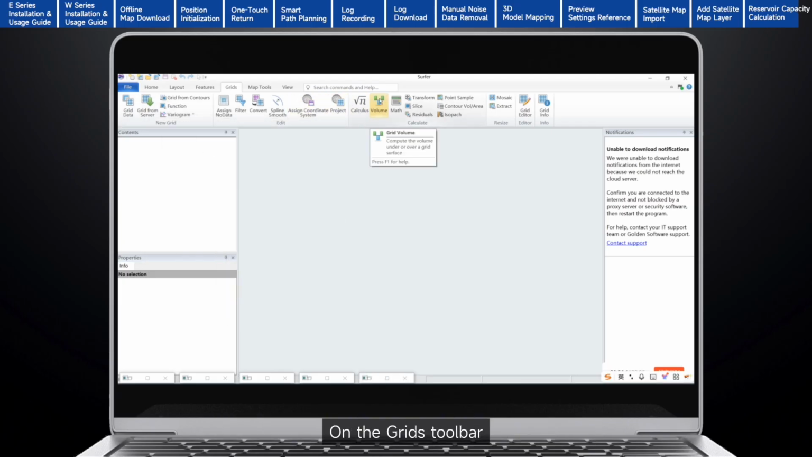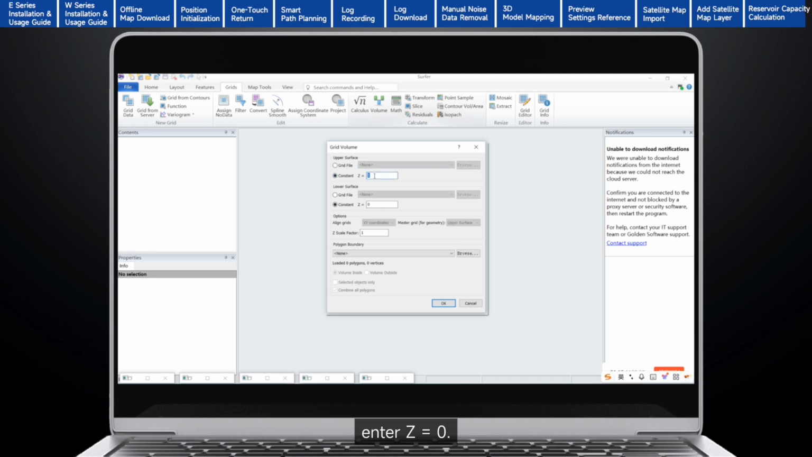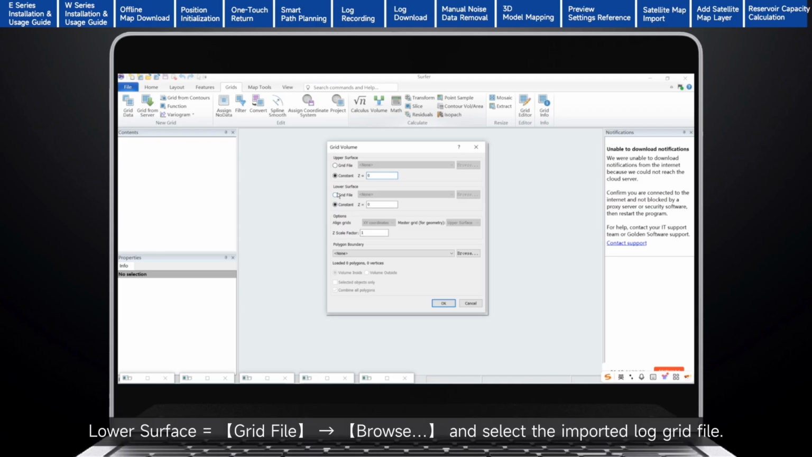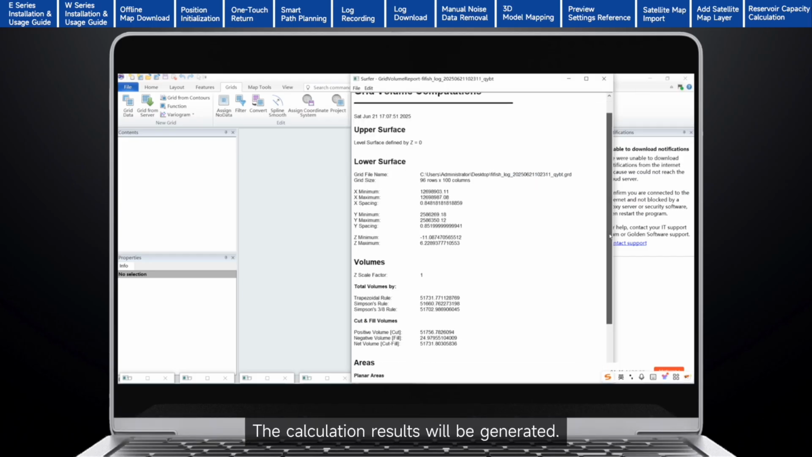On the Grids toolbar, click Volume to open the volume settings. Upper surface equals constant. Enter Z equals 0. Lower surface equals grid file. Browse and select the imported log grid file. Click OK to import and compute. The calculation results will be generated.